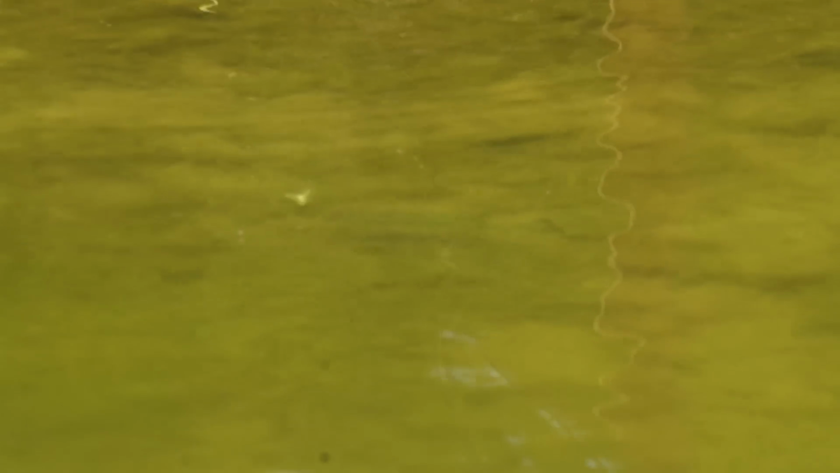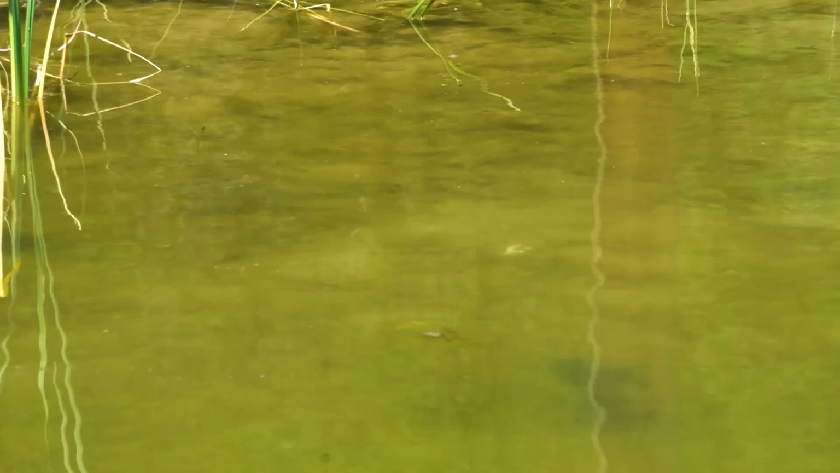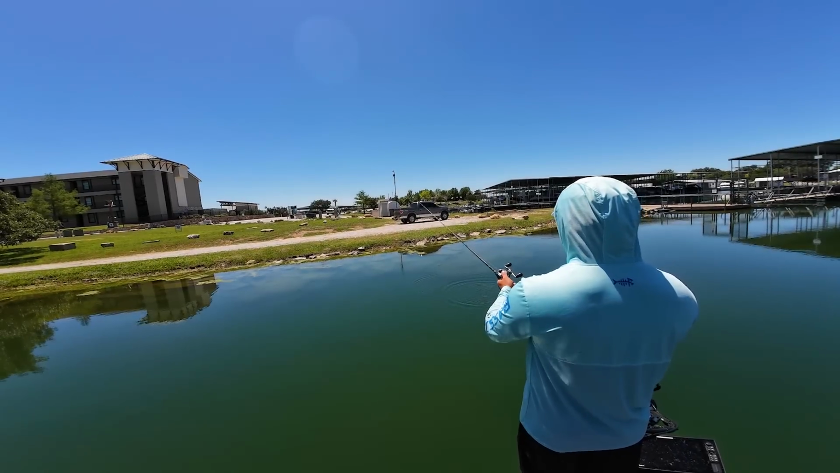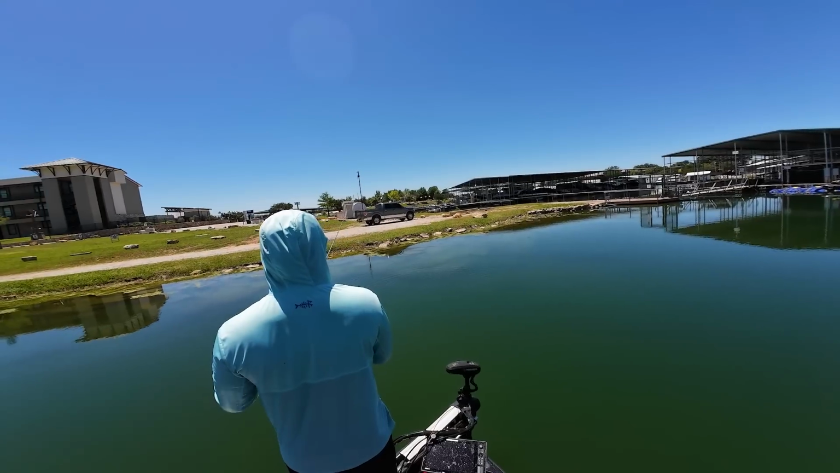Right there on the spot. And there he goes, and now he's coming back. Oh, he's spooky. I think because he's so shallow. Oh my gosh, he wants to. He does not like it. That was wild, how quickly he got it.